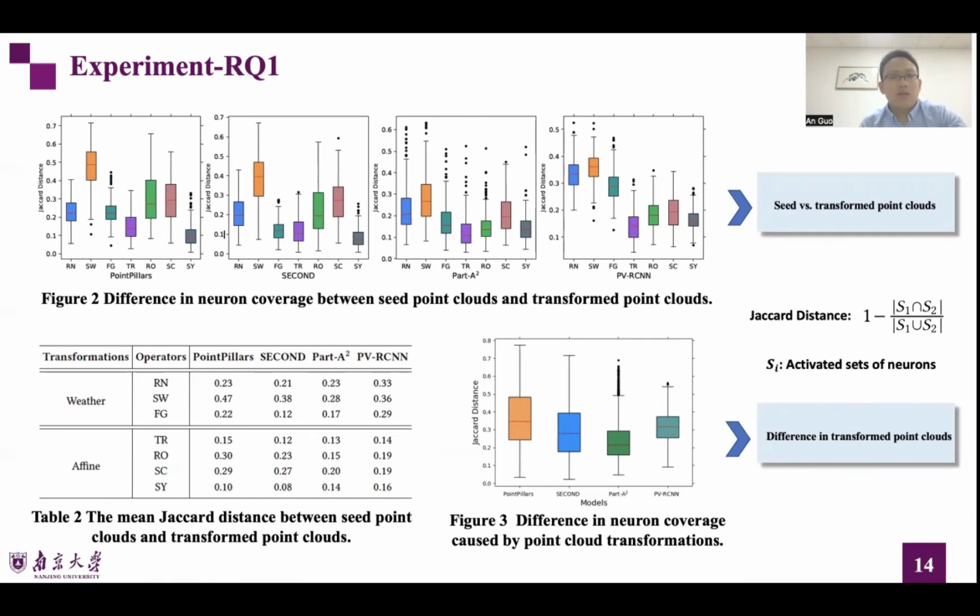Figure 2 presents the result for all possible pairs of point cloud seeds and transformations, and we also calculate the mean value of Jaccard distance for each combination of model and operator to illustrate the dissimilarities from another perspective, as shown in Table 2.